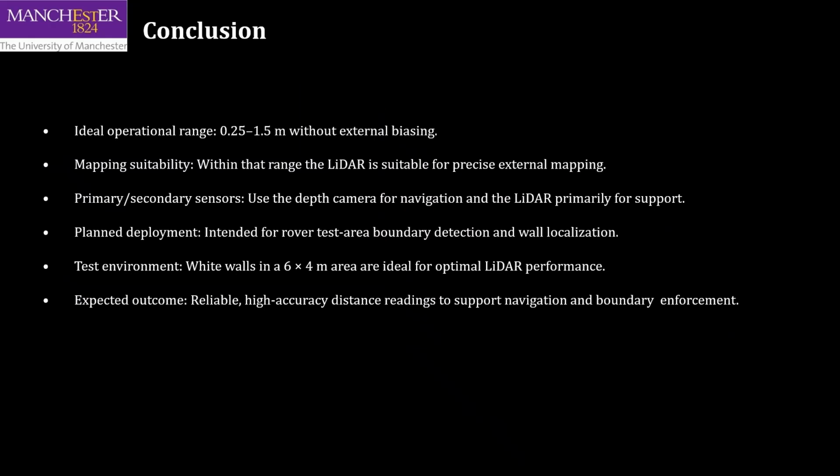Thus from this experiment we infer that the LiDAR is reliable for 0.25 meters to 1.5 meters without biasing and is suitable for precise boundary mapping in the 6 by 4 meter white wall test area.